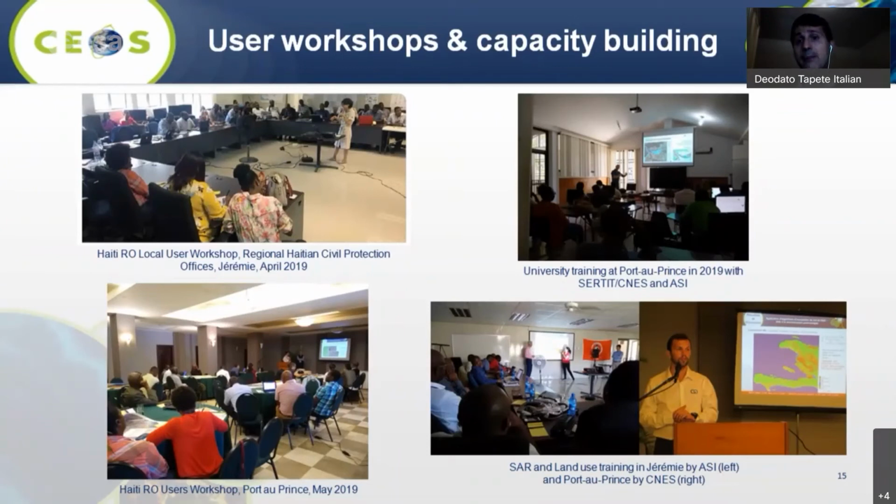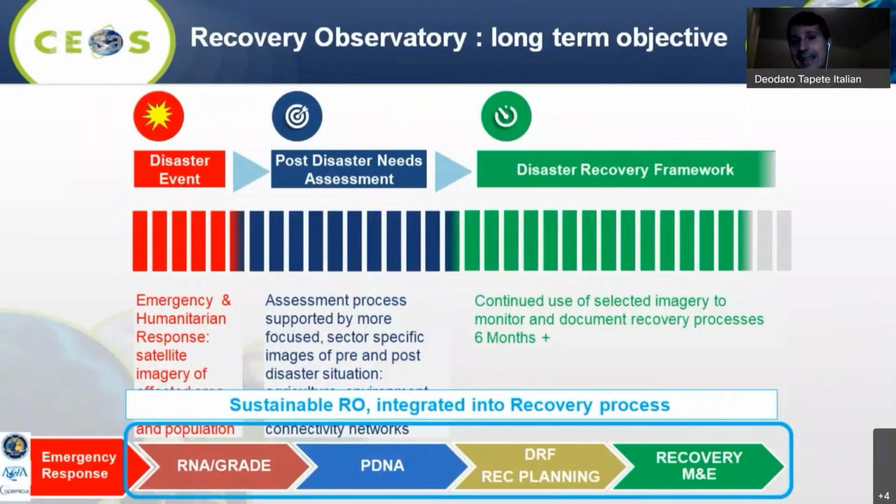So we held some very interesting workshops directly with civil protection in Haiti and all the stakeholders. And also we did some training at university, because it's the new generation that should take these technologies on board in their own professional experience and capabilities, and become the future champions in the local national system to use these technologies in support of recovery and reconstruction phases. So that's exactly the vision for the long-term objective of a recovery observatory.